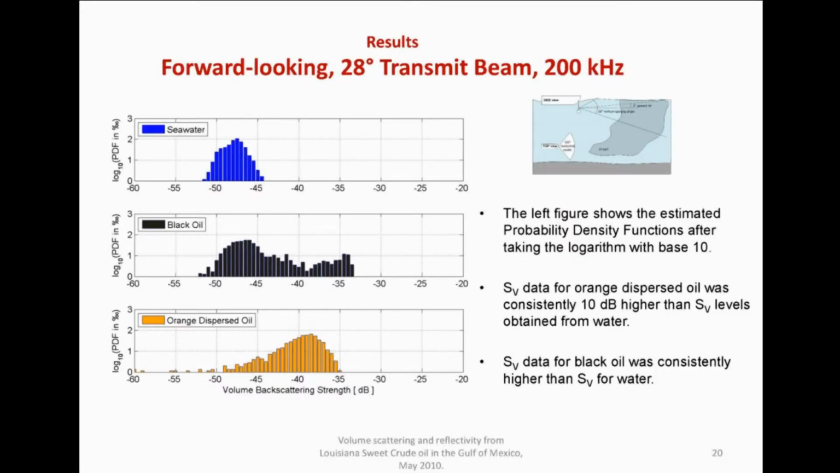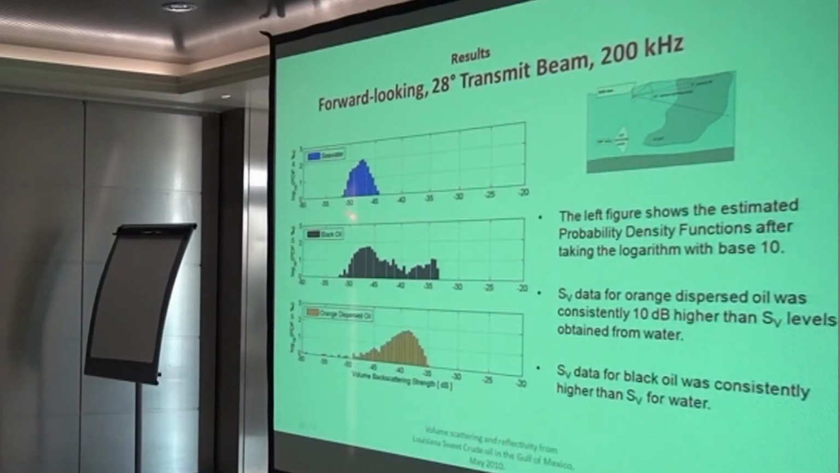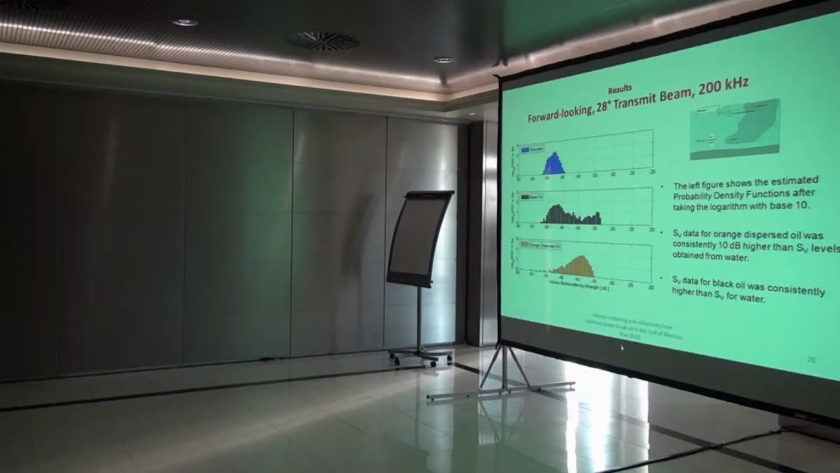Okay, this is another way to represent the data. It's a so-called histogram where we try to make a distribution of the amplitudes we observed. And this is what we see in seawater, this is what we saw from the black oil, and this is from the orange dispersed oil. There's a clear discrimination between the orange dispersed and the blue, just as we saw on the previous slide.